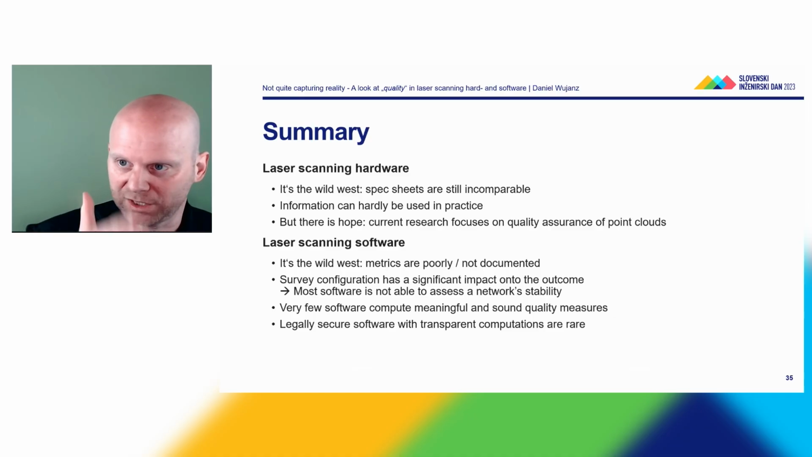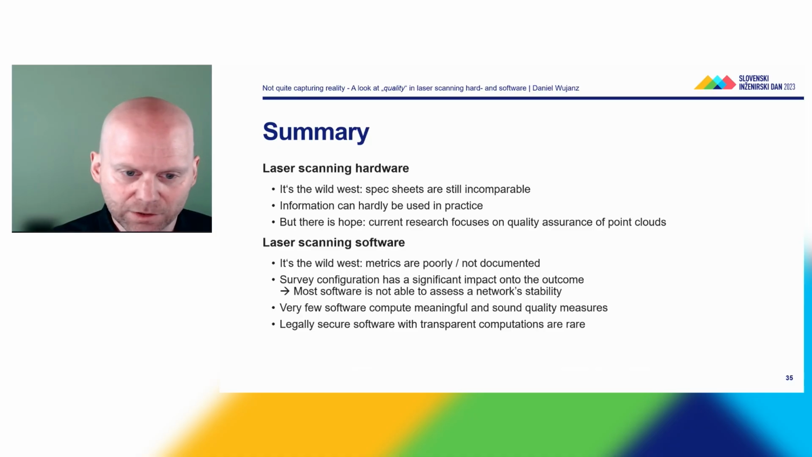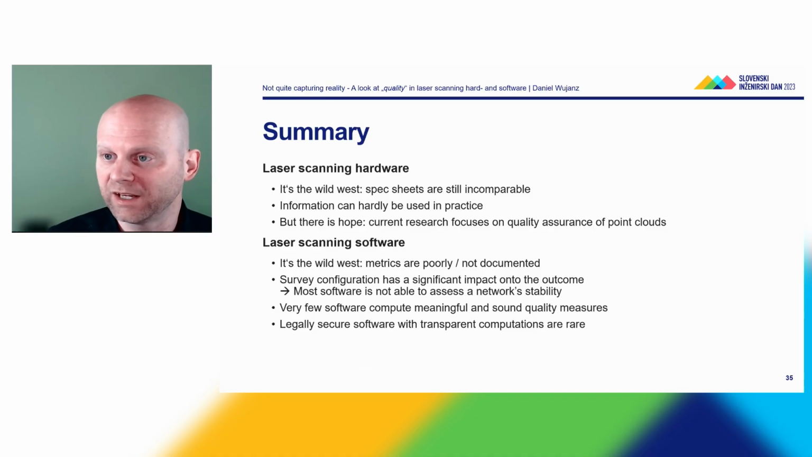So if you delete, if you cut, if you betray, you will not be able to tell if somebody tried to cheat. And the flip side again, very few software compute meaningful and sound quality measures. And that also means that legally secure software with transparent computations are very rare. And this is actually very bad news if you get into this industry.